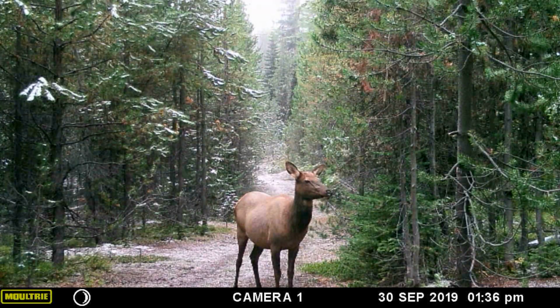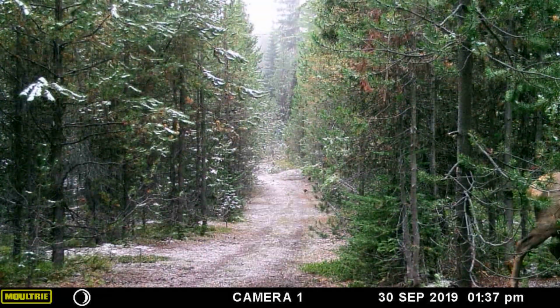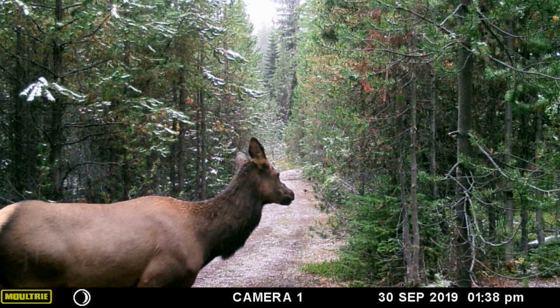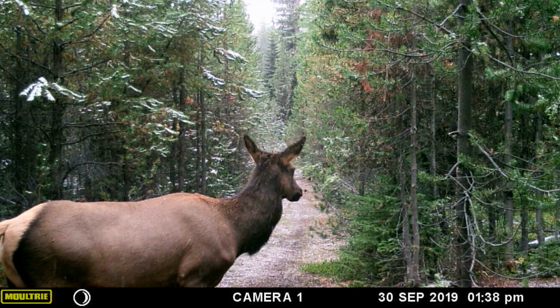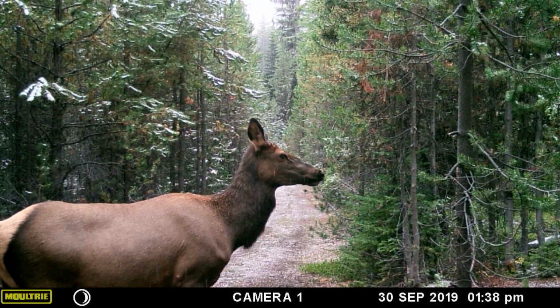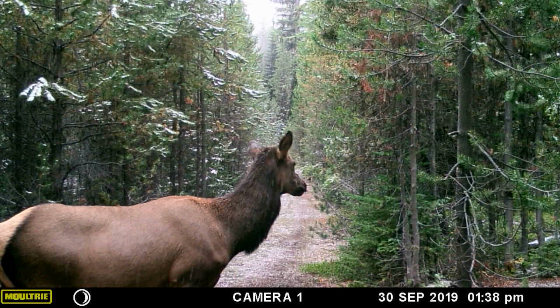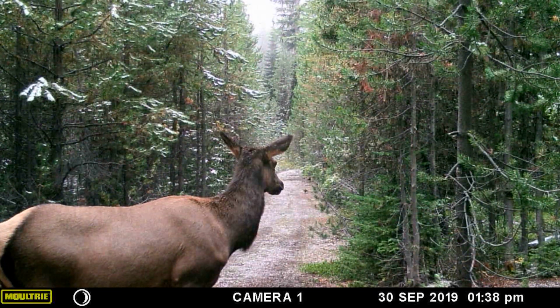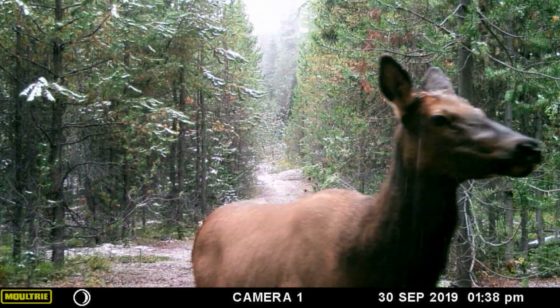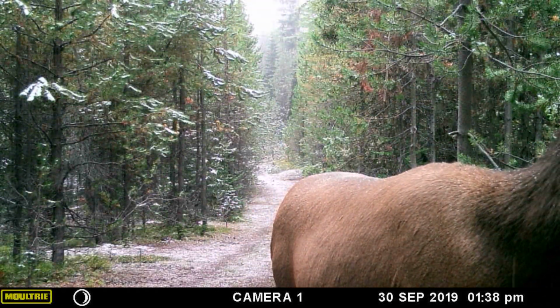Lots of cows and calves coming through, but very little in the way of bulls. That one looked at the camera, didn't like it. She's not sure what to think. Says, I'm going this way. Walks right by the other camera, didn't seem to be bothered by it at all.